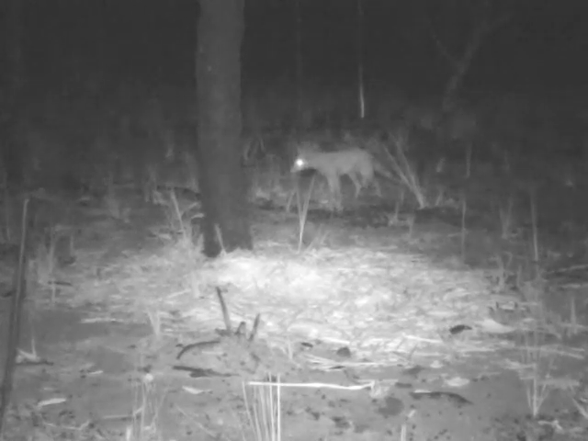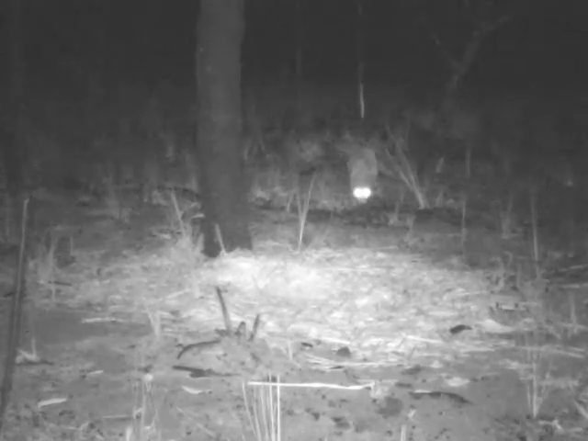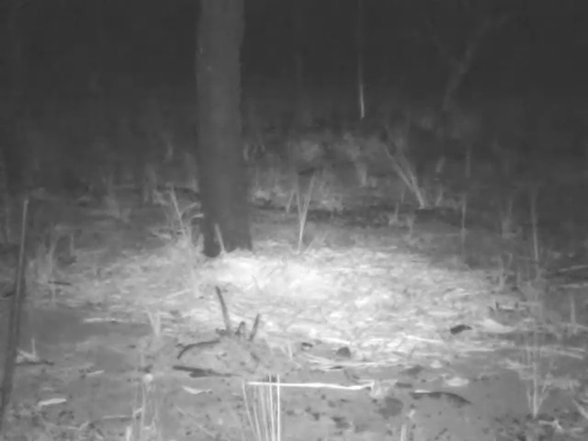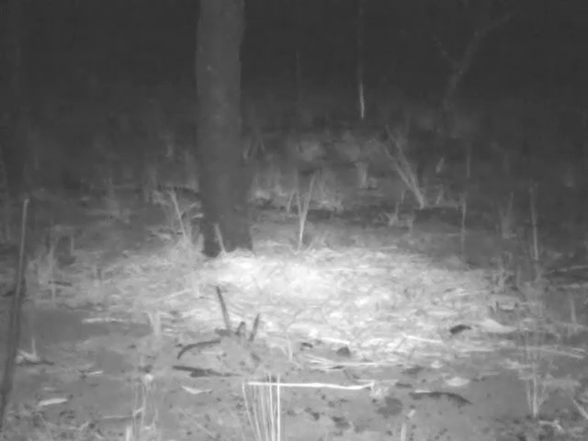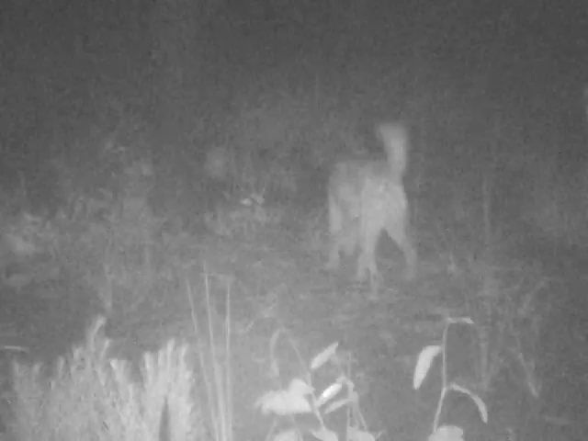Here's another fox looking for some food. He seems a bit more timid about approaching the pile of food there for some reason. Let's see it walk off. He'll come walking across the shot again in a second. There you go.